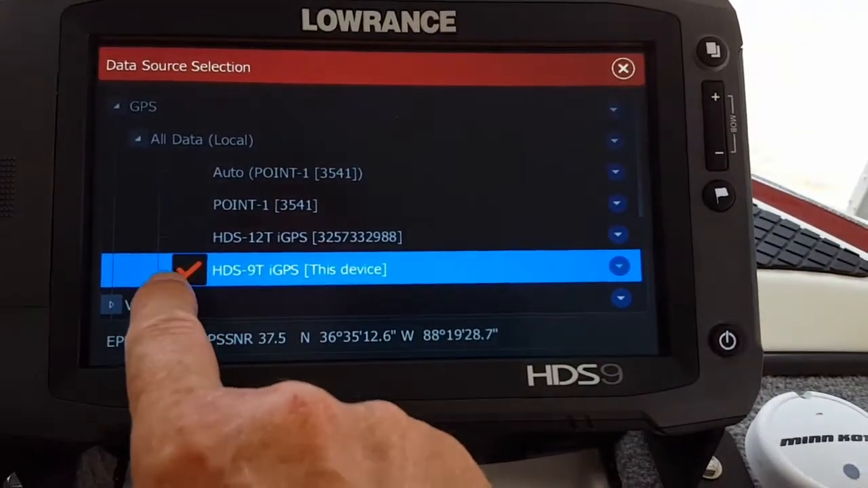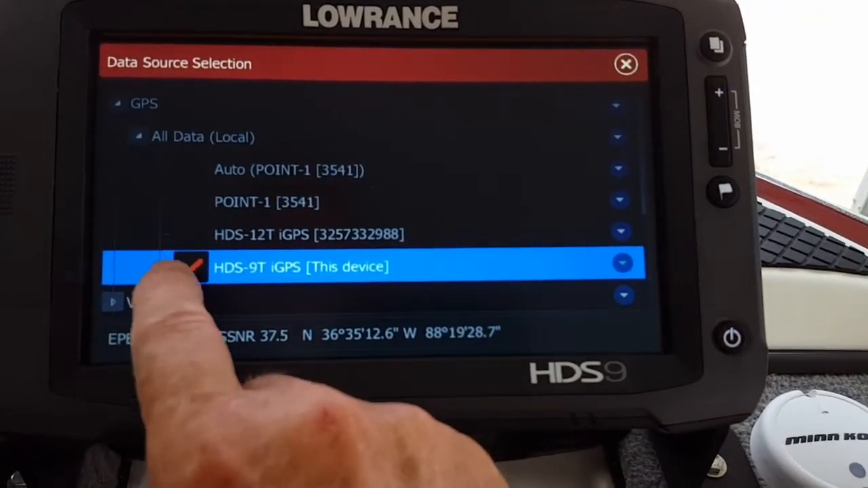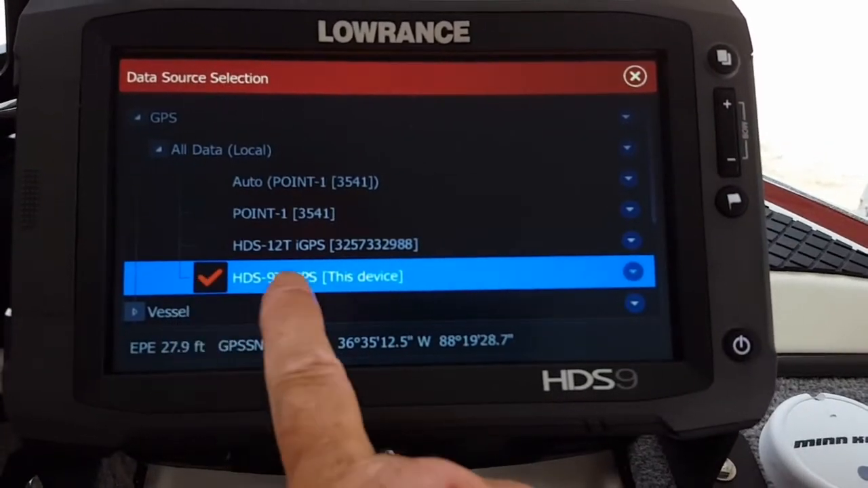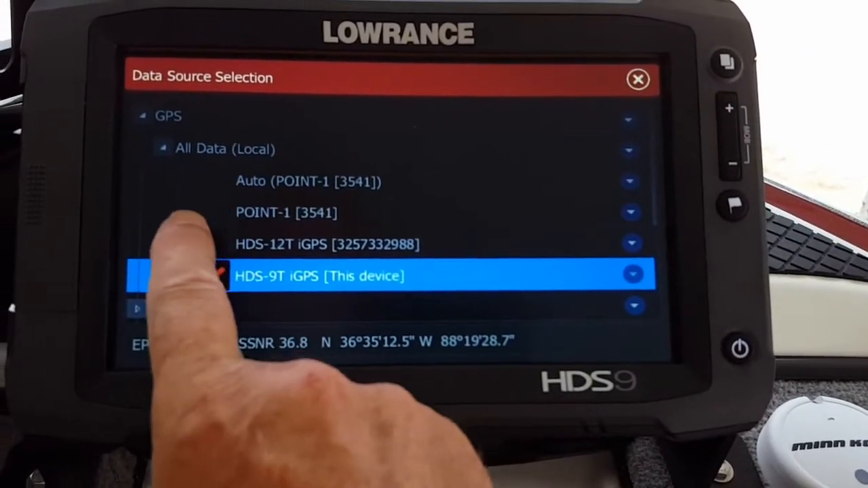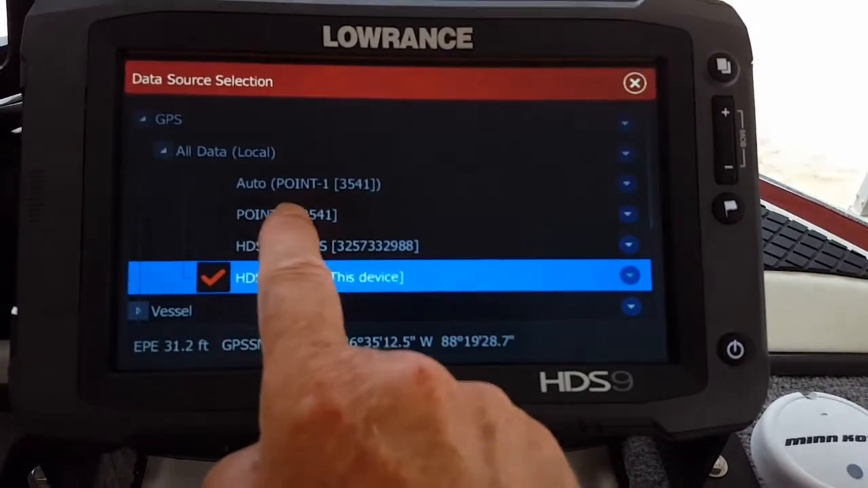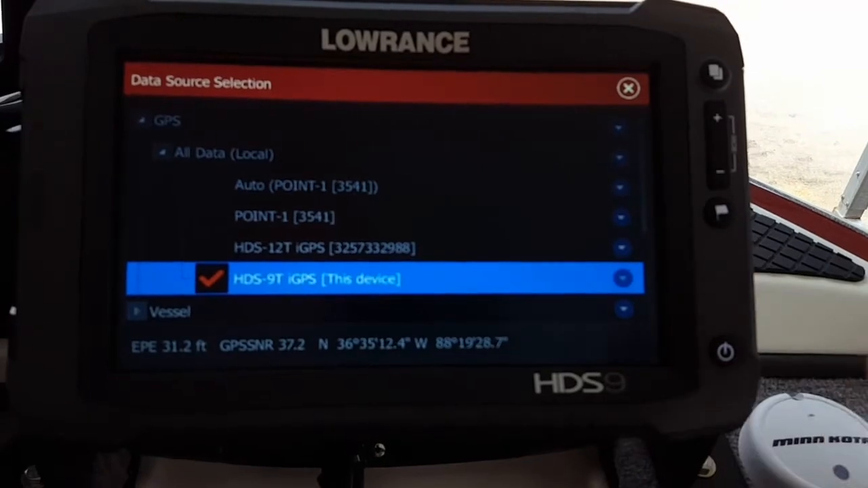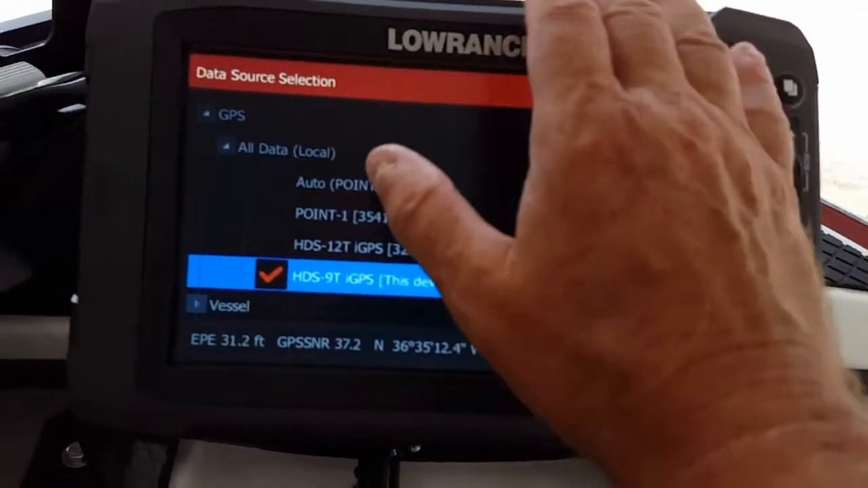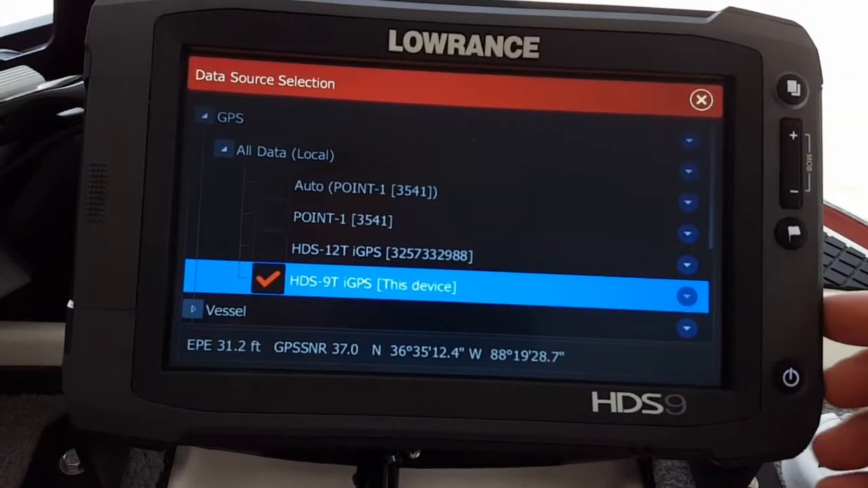Now you can see I've check marked this unit in the bow of the boat, Touch 9, but I have not checked Point 1, so I'm not going to run the data up here off the Point 1 antenna.